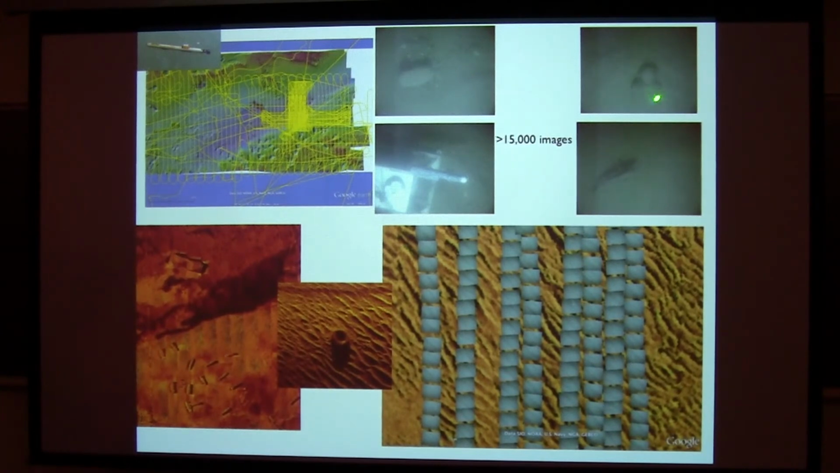Here's 3 horseshoe crabs getting together. And here's a fish. And so we can see cobbles and boulders. These images are each about 2 meters across. So it's a big boulder from the paleo Delaware.